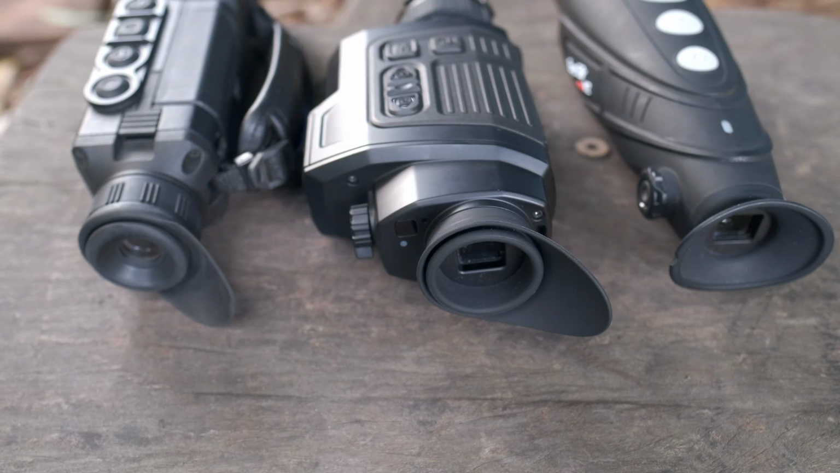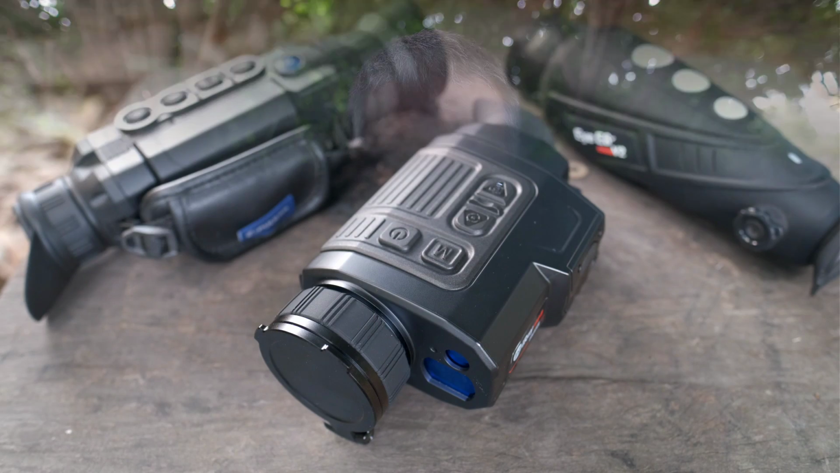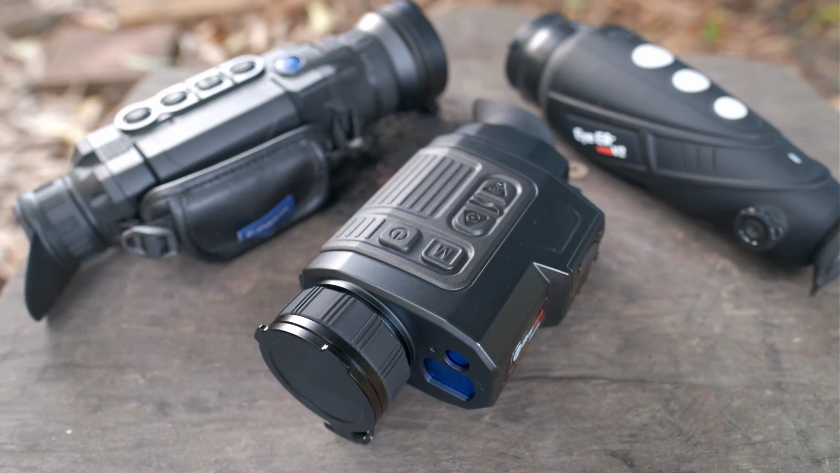I do find when comparing side by side to my E6 and Helion, the finder eyepiece screen does seem a little small to view, but in use with the device alone, not swapping between one and another, it doesn't bother me at all. Wi-Fi, I always hammer brands for this. I'm not really one to use Wi-Fi on a device like this for image streaming alone. I'll cover why next. But from my testing, it seems stable and works well for downloading footage.